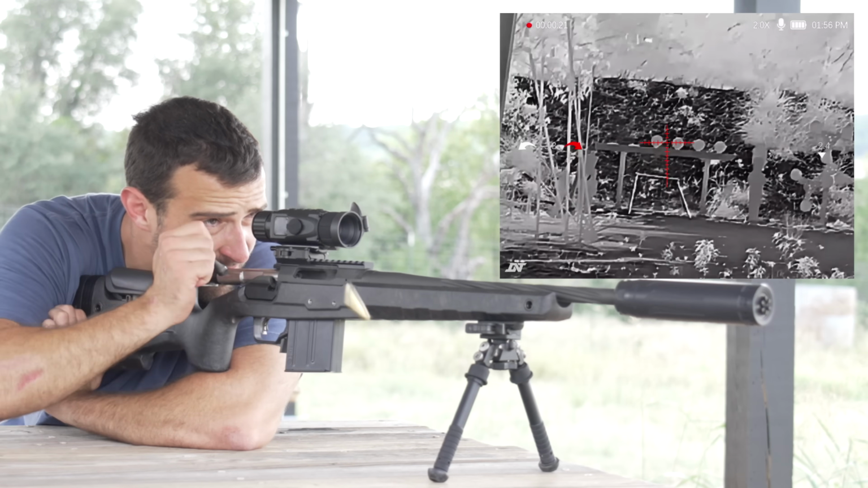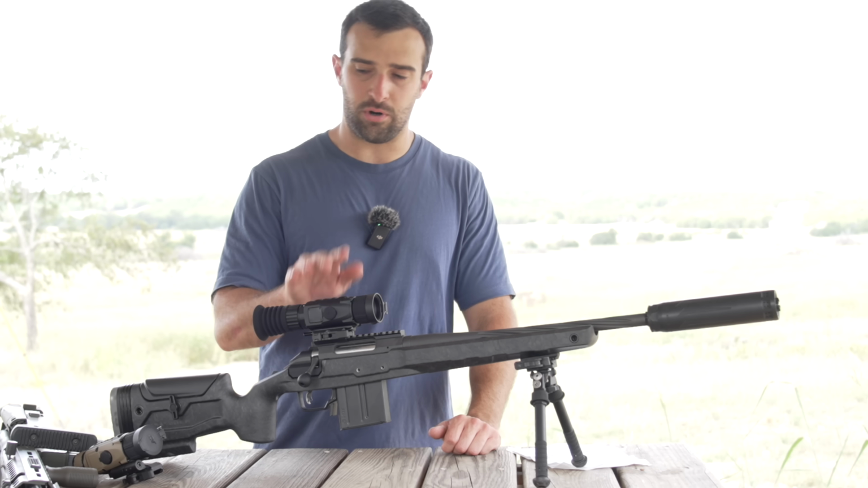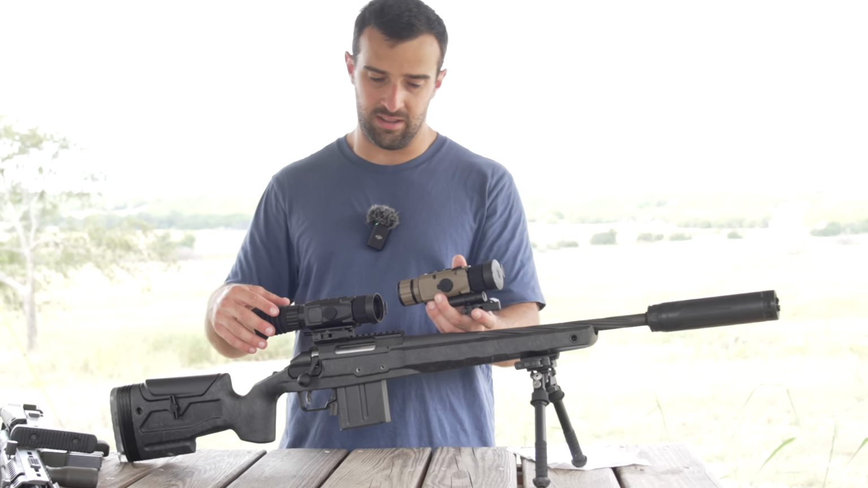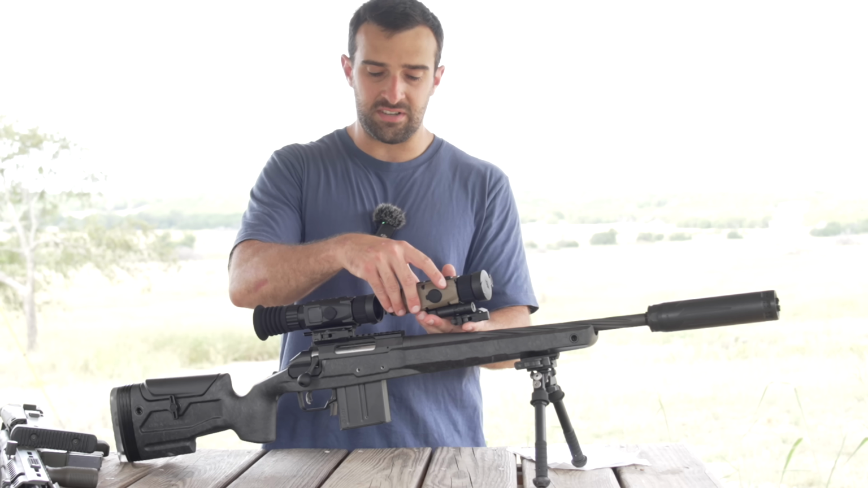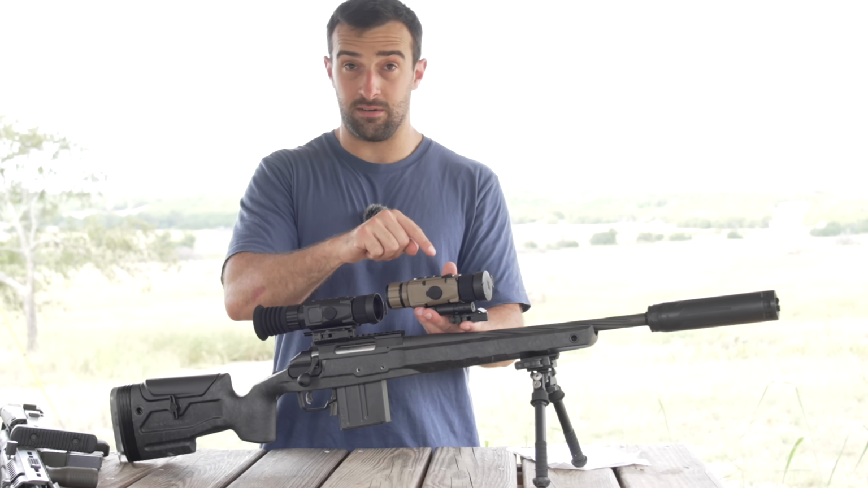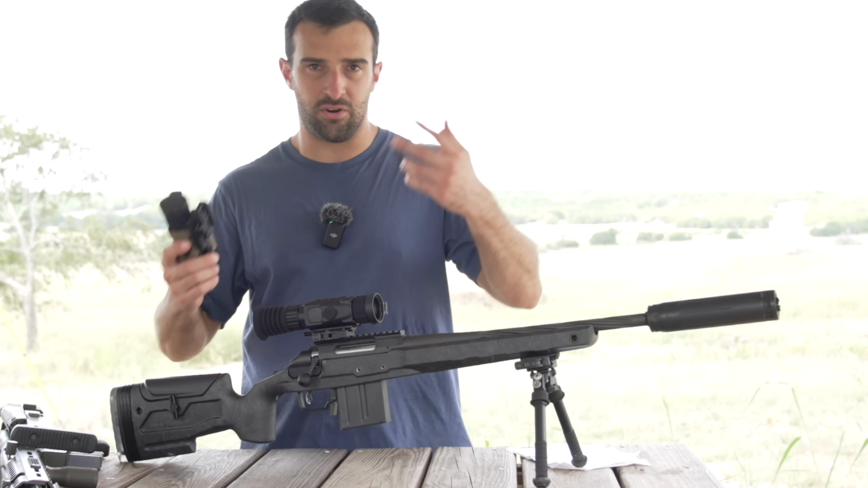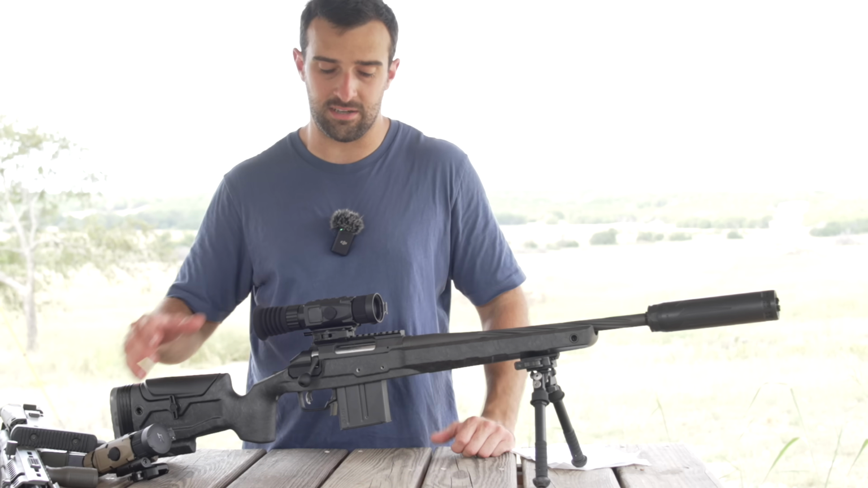Very, very easy. Quick note to make as well, you need to do that same process when you're going to be using it as a clip-on. Let's say this is a day scope, and you put your thermal here. You need to reference this and line it up just by moving the screen in the zeroing system to line up with your reticle. And so you'll have to do it as zero. And then once again, one-shot zero, very, very easy.